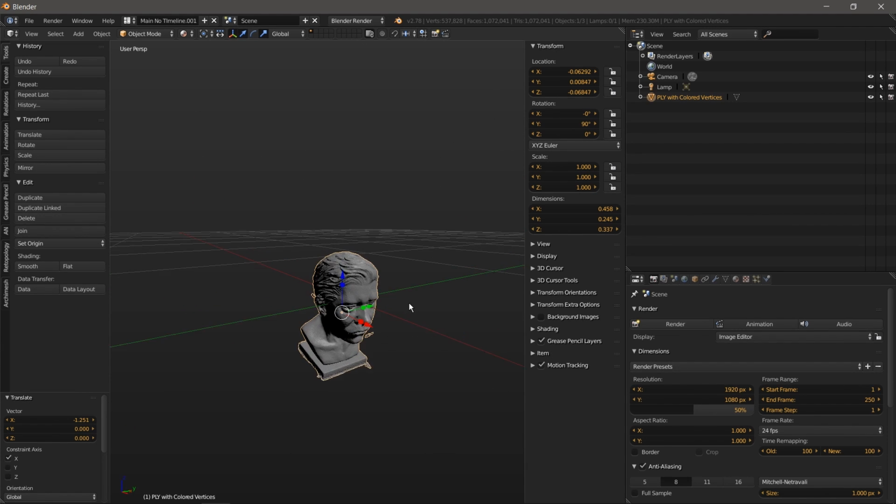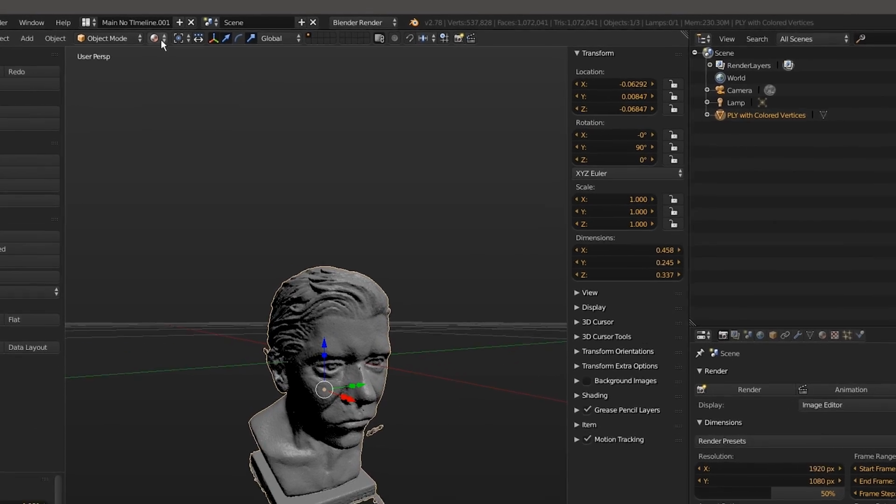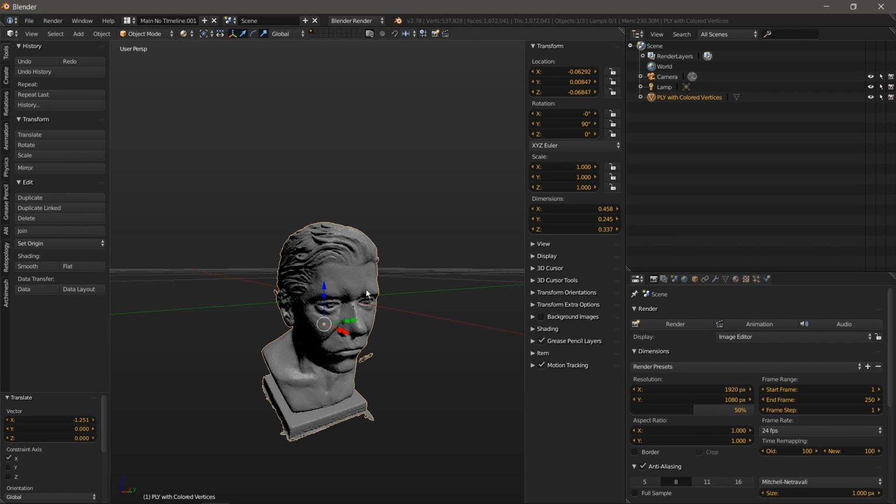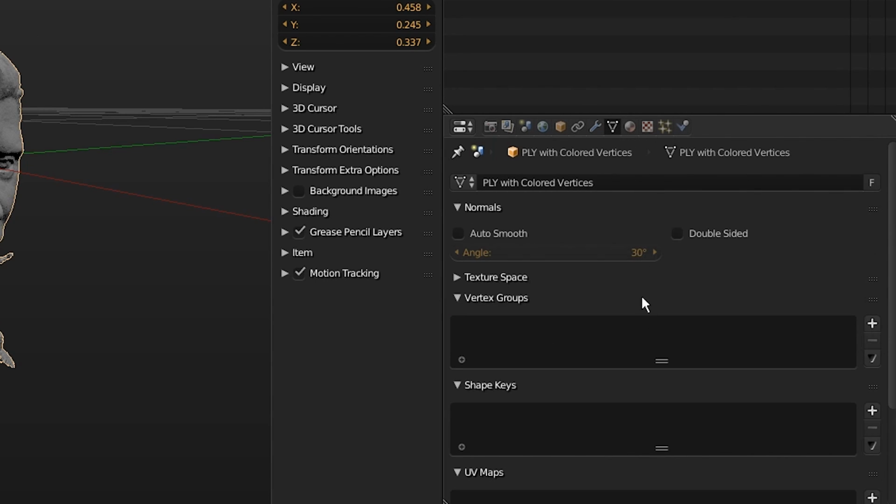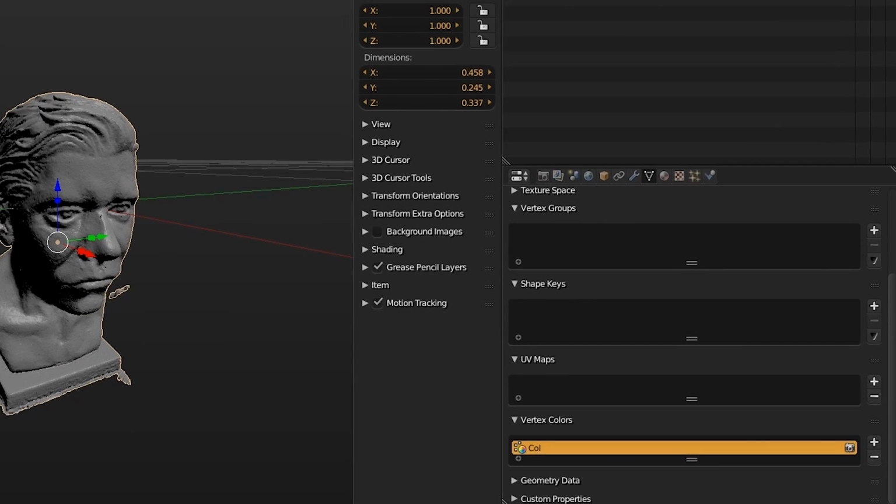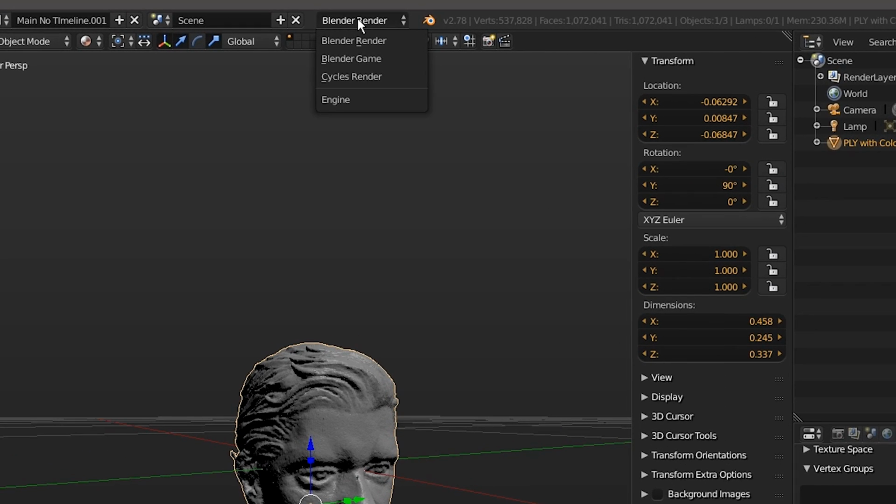So here's our head, and you might have noticed, if you're familiar with Blender, that I'm in material mode, but we can't see the textures, and that's because the vertices are colored, not the object, if that makes sense. So in the Properties tab, I'm going to go to the Vertices tab, and if I scroll down, you can see under Vertex Colors we have this attribute called Kohl, and you can rename that if you want, do whatever you want. To make this visible, we have to change the render engine to Cycles.